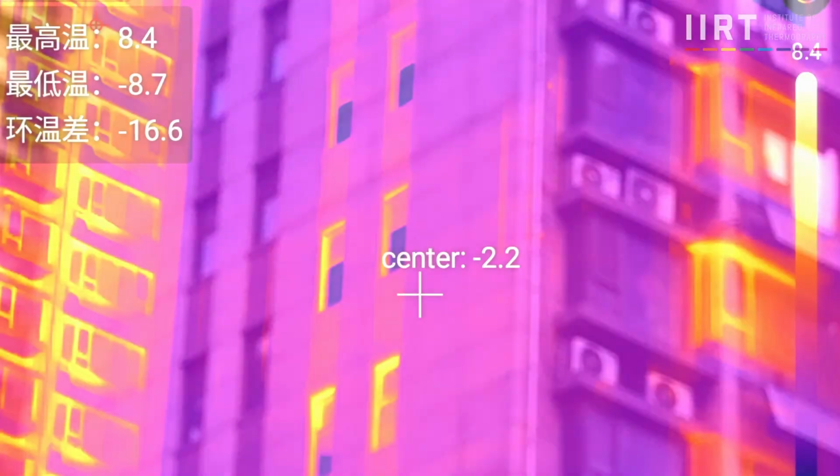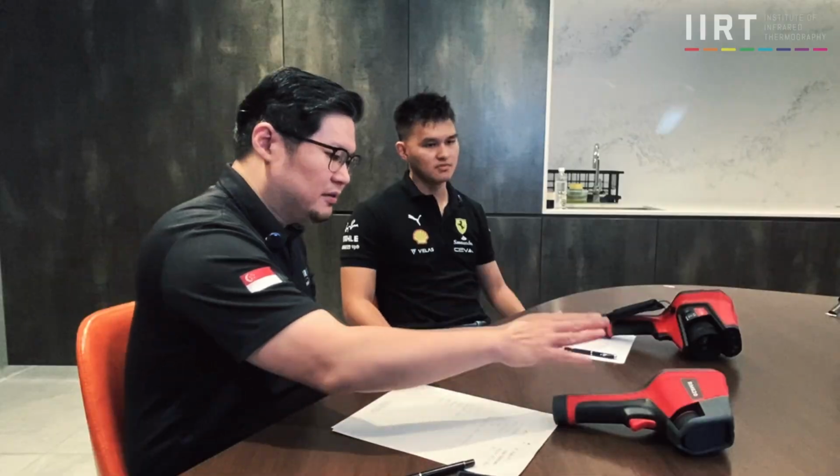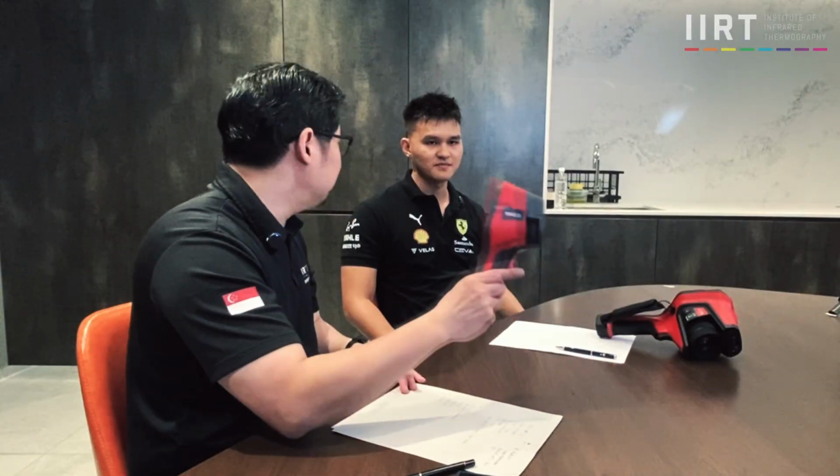Yeah, that's crazy. I think the lens offering is really good for, say, people doing building inspection. If they need something far, and if they pass it to their colleague, maybe they're doing interiors and stuff like that, something very tight. I think having that option to change between the two is a really, really good feature to have. Whereas I think, if you just have this, you're pretty much stuck with this.